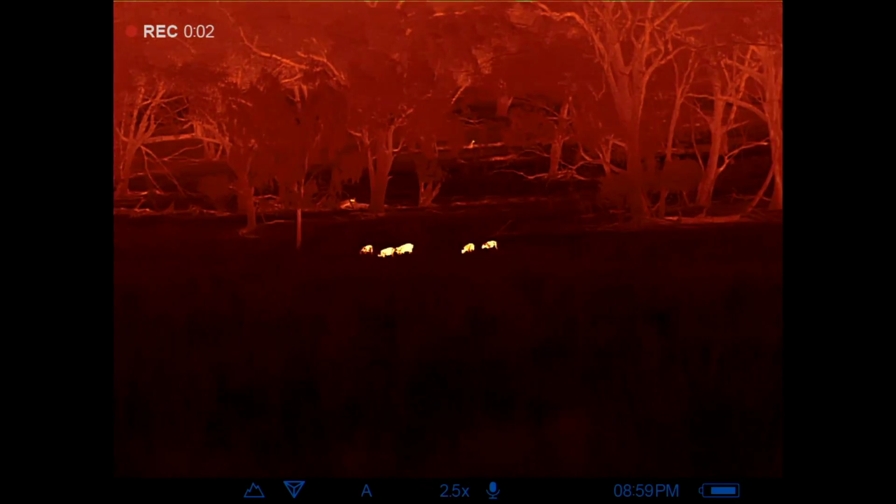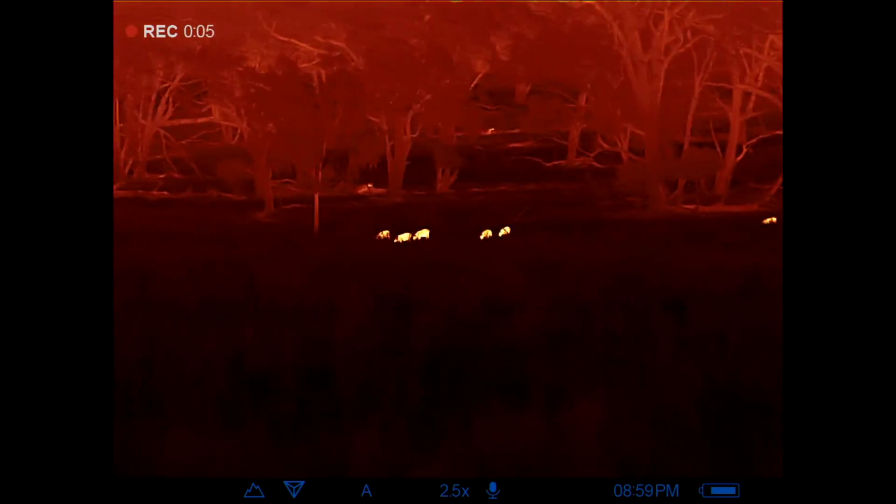Pigs. They're little ones. I've just seen a mob of pigs up in this timber in front of me. Let's go for a little bit of a walk.